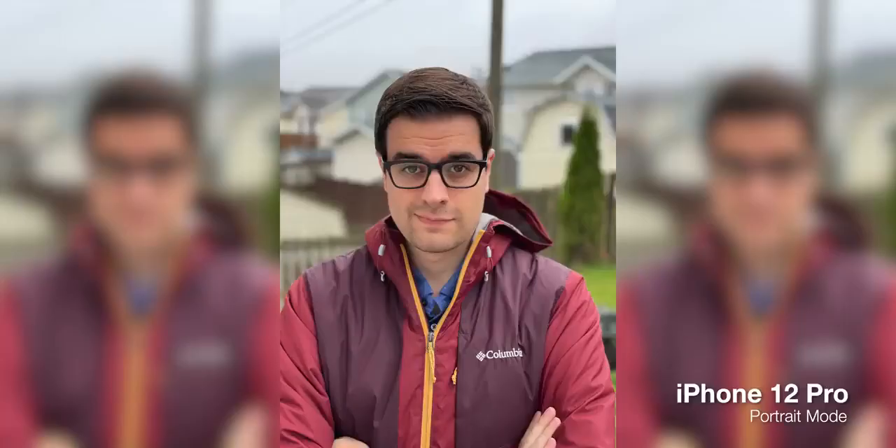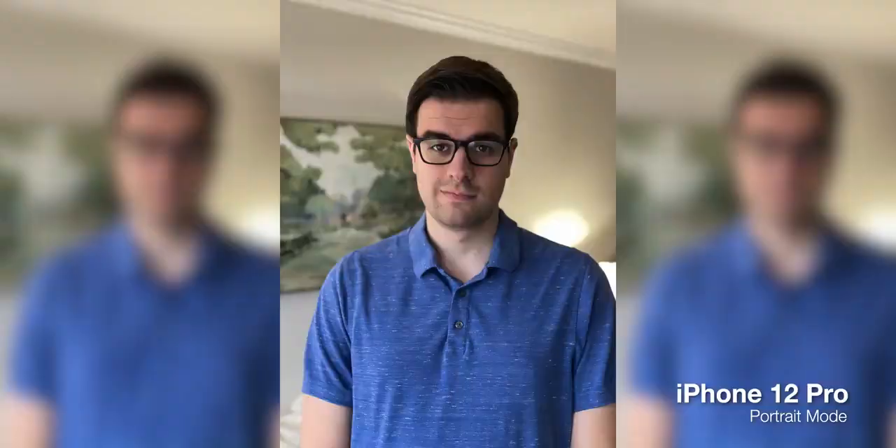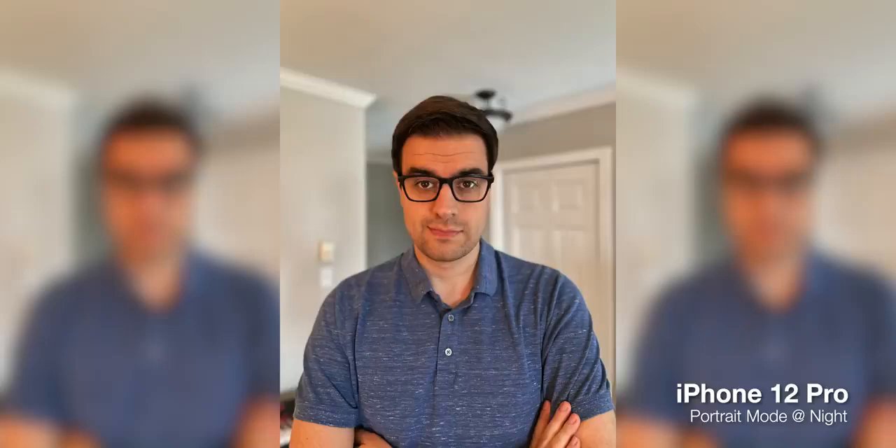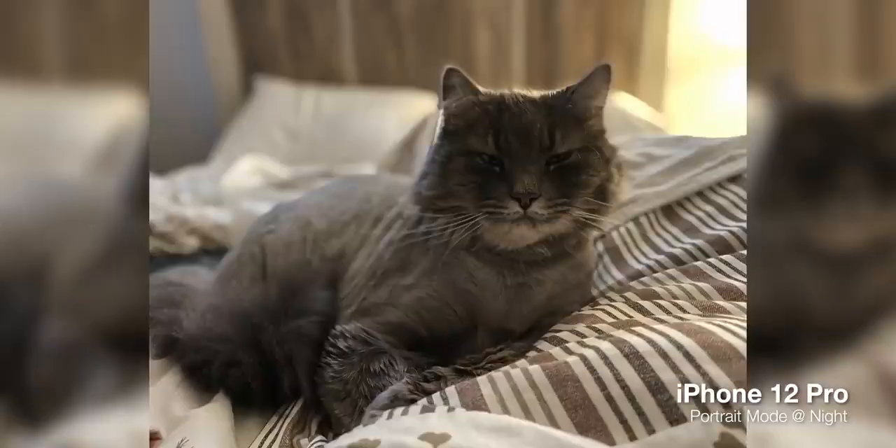One big advantage of that new LiDAR sensor is that portrait mode photos should be much more accurate, and it's the reason why Apple is now letting us take portrait mode photos with night mode on the 12 Pro. The LiDAR sensor emits its own light, so it can measure distance even when there isn't much light around. Keep in mind that the quality of the photo is still limited to how good the image sensor and image processing software is though.